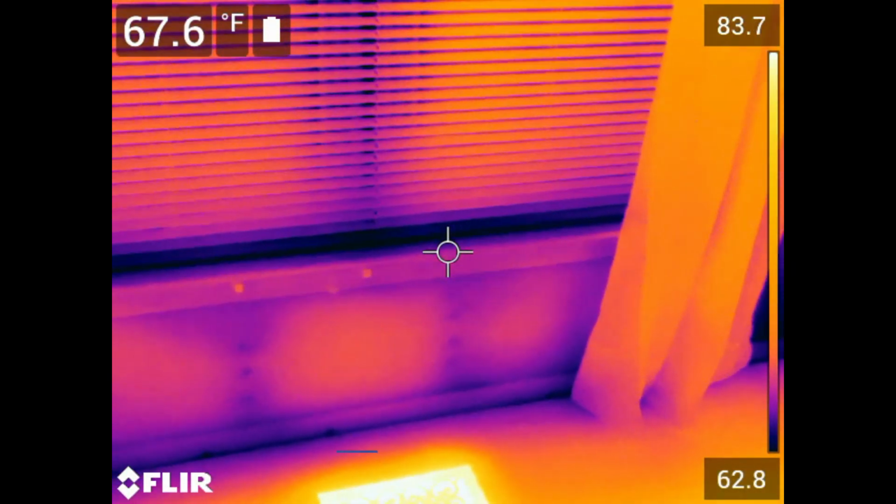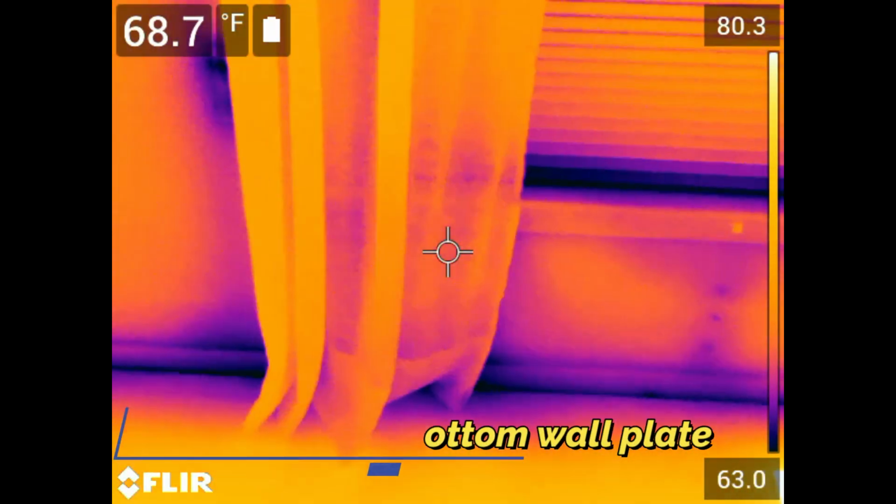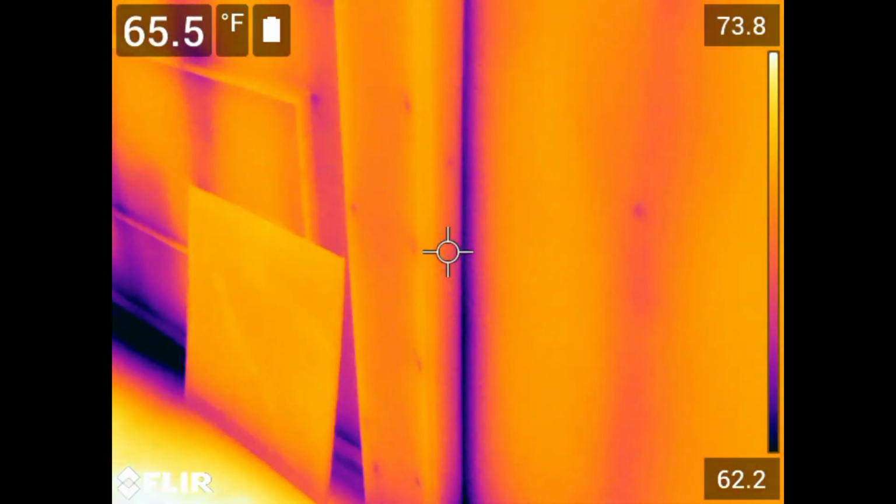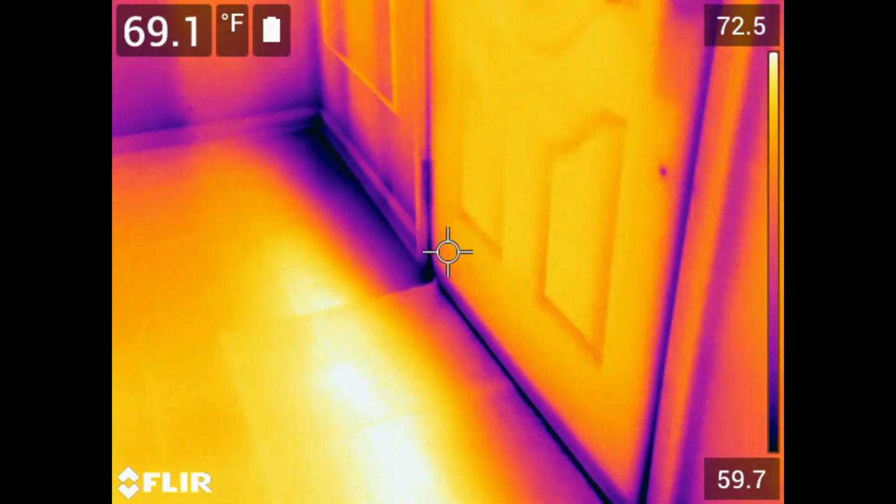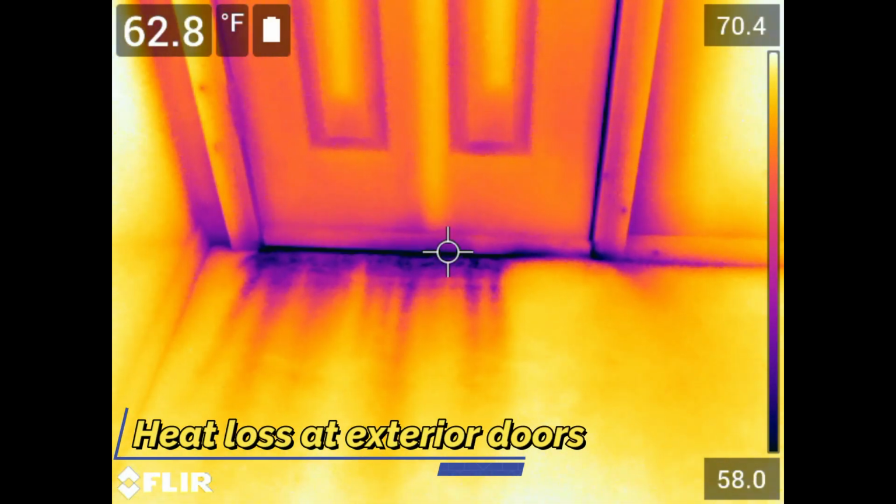And along here we can see the studs and the nails where they're cooler, some heat loss again at the lower wall plate and at exterior corners, and again at the bottom wall plate. And here we have heat loss at an exterior door.